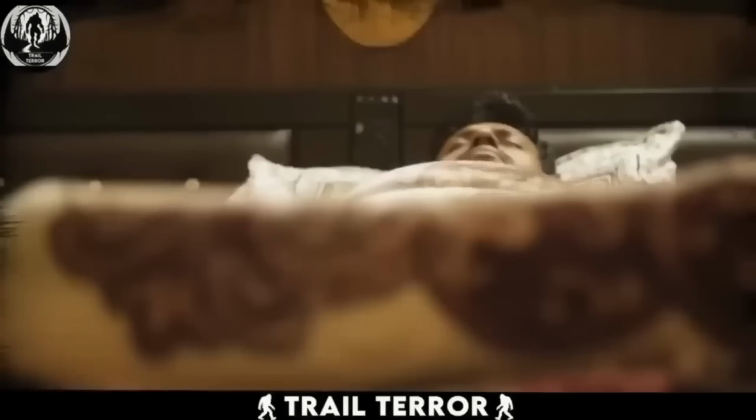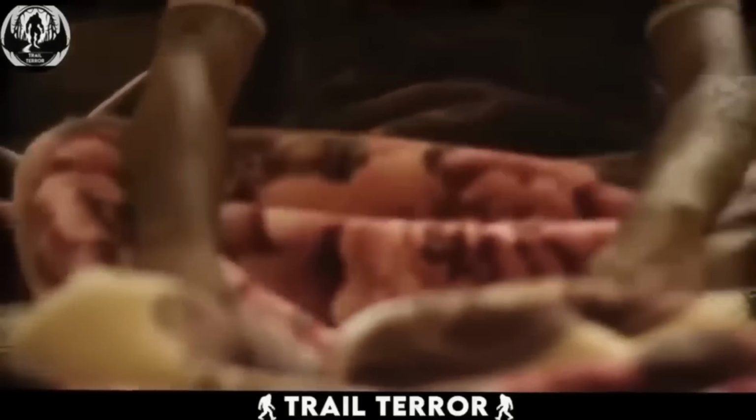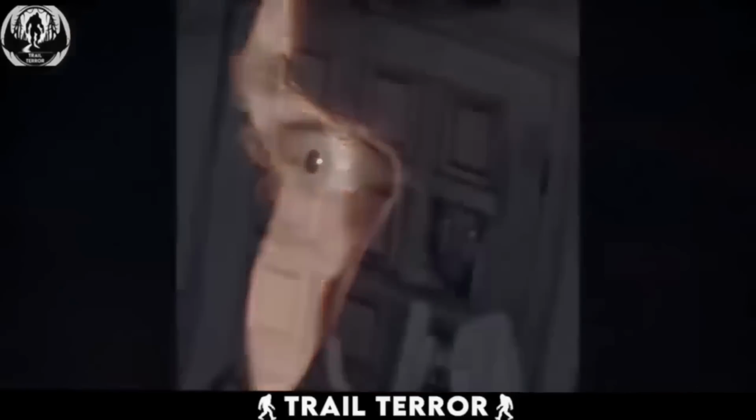Imagine you're awakened in the dead of night by loud banging noises at your front door. When you investigate, you're met with this disturbing sight. This image, captured by a surveillance camera in South Dakota, reveals a man or creature's face peering into the house through a broken part of the door.